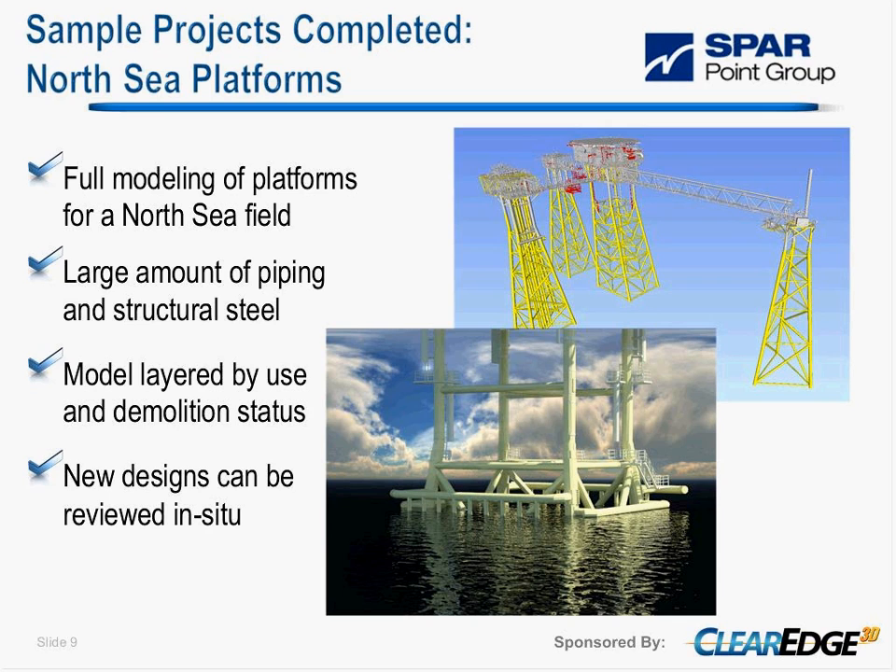The models we deliver are layered by use, so into process lines, separate on the layers to make it easier for the end user to work with these, and also mission status is logged, so items which are due to be removed can be identified so it can be known what space will be available in the future. Models allow us to then do new designs alongside previous and the future situations and conditions.